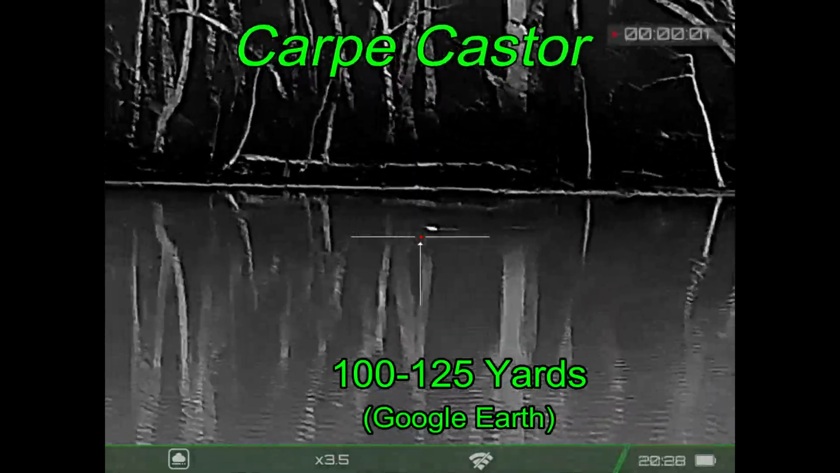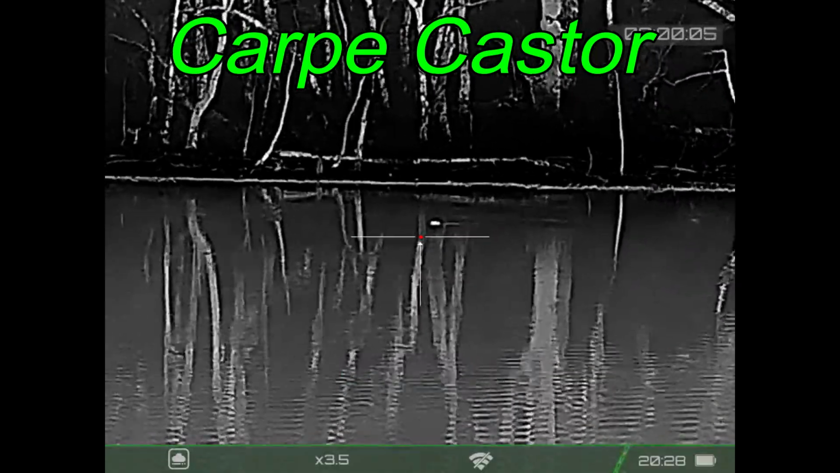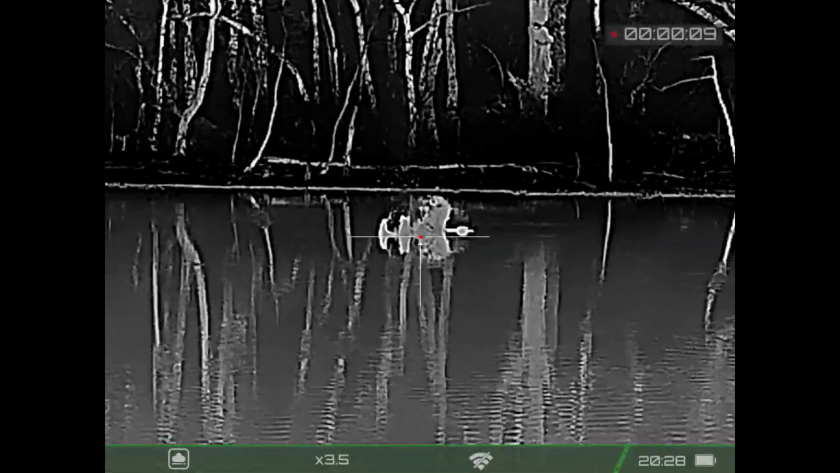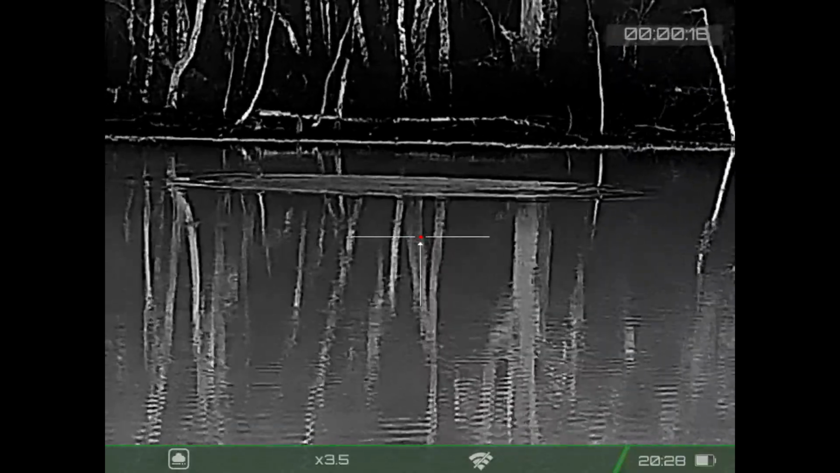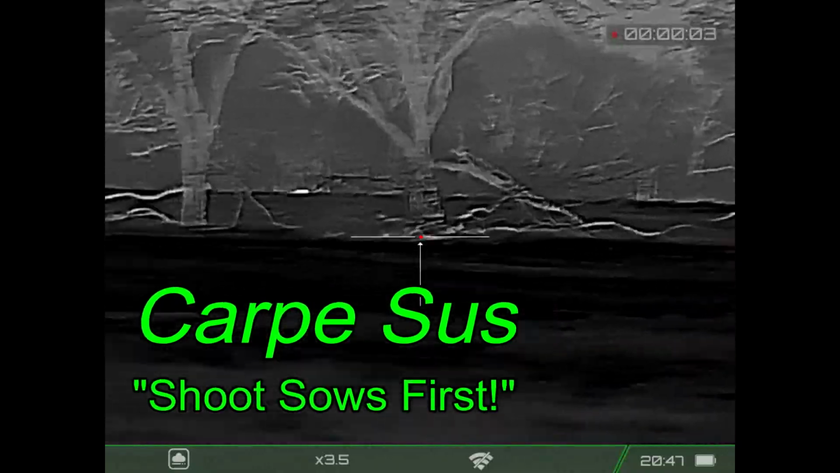Well, with no hogs at that first location, we continued across the property, came across a beaver in the lake. Carpe castor. Are you ready? The shot looked to be at the waterline, but there is no body, so we can't count that one. And so we continued on around the property, and Carpe Sus.